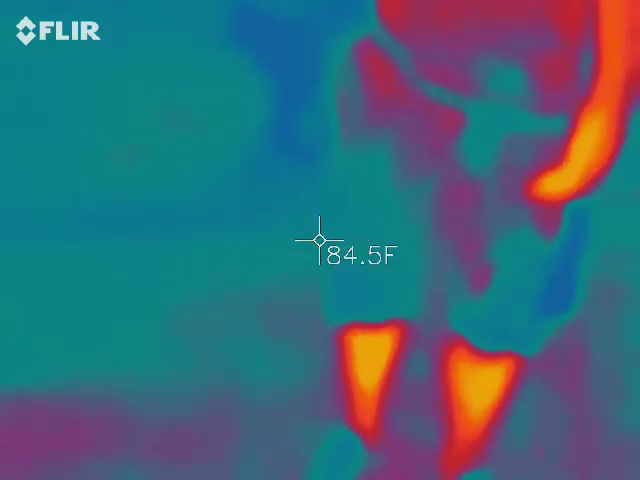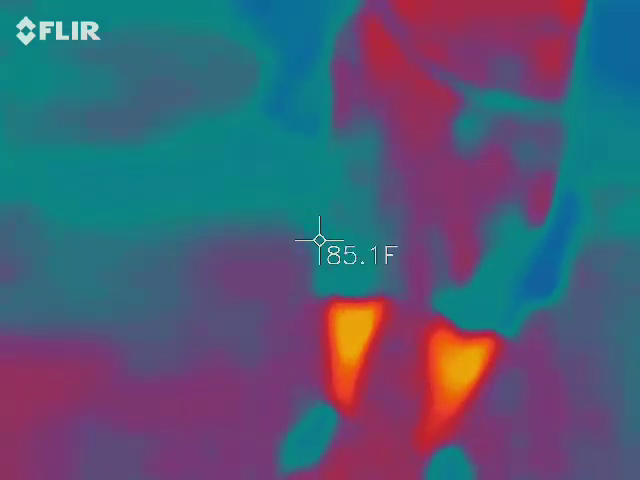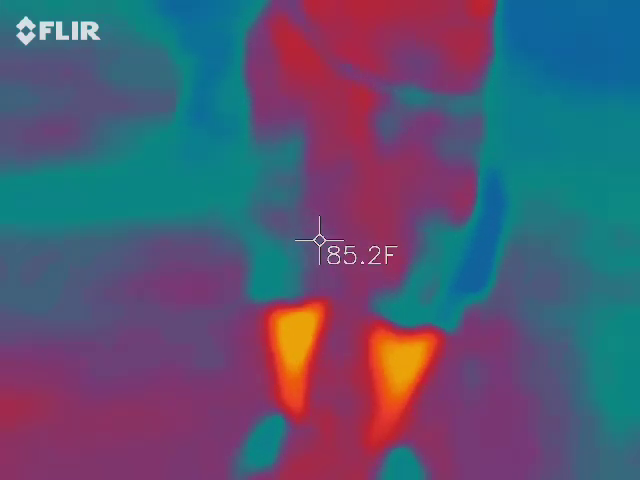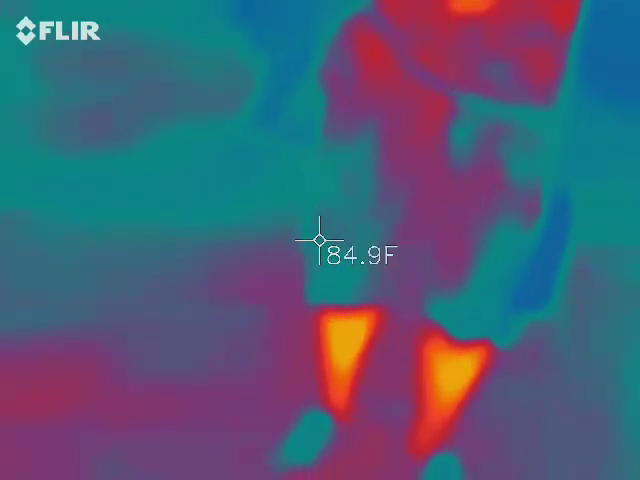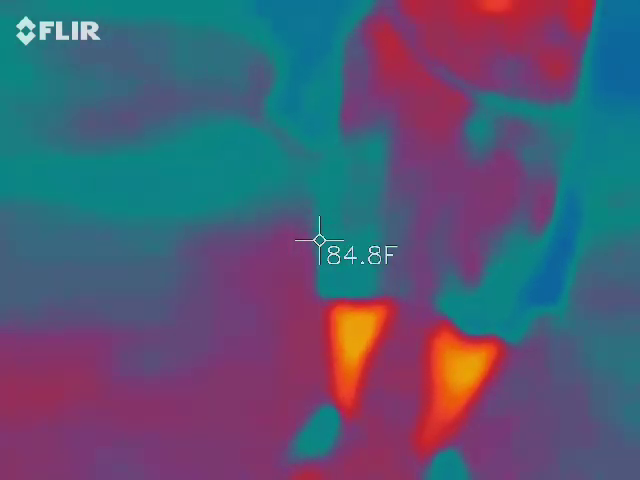She's not really giving me much tonight. Disappointingly, we had more activity going on over there. I mean, she's giving us something here. You getting any weird spots on there? Nah, not yet. Okay.